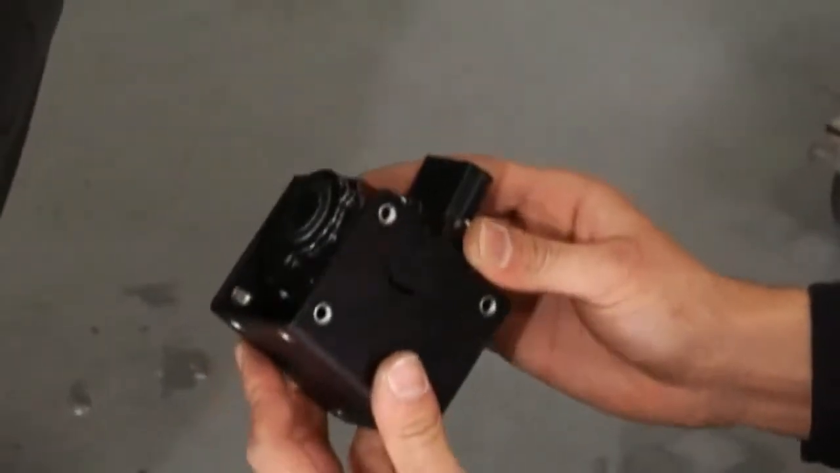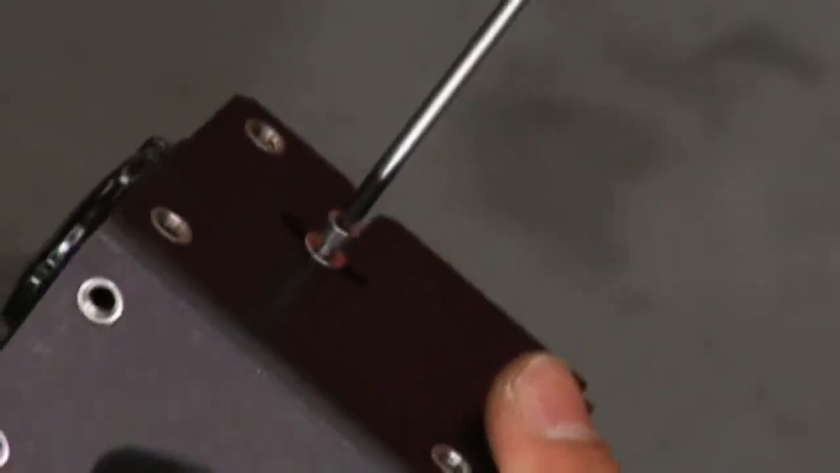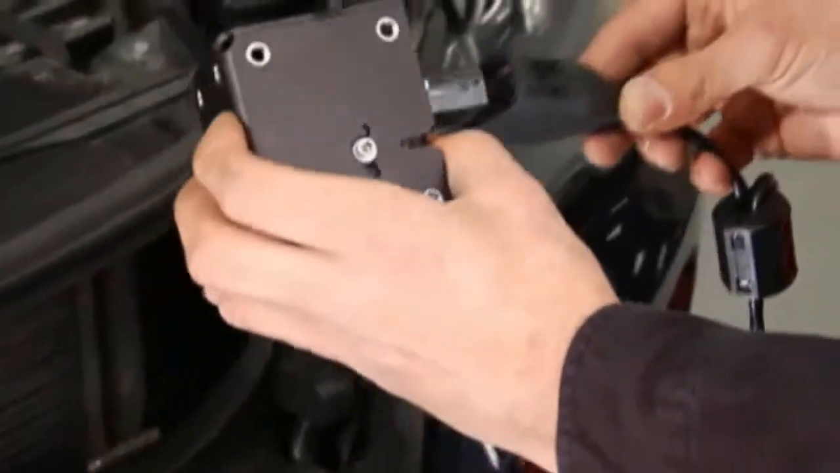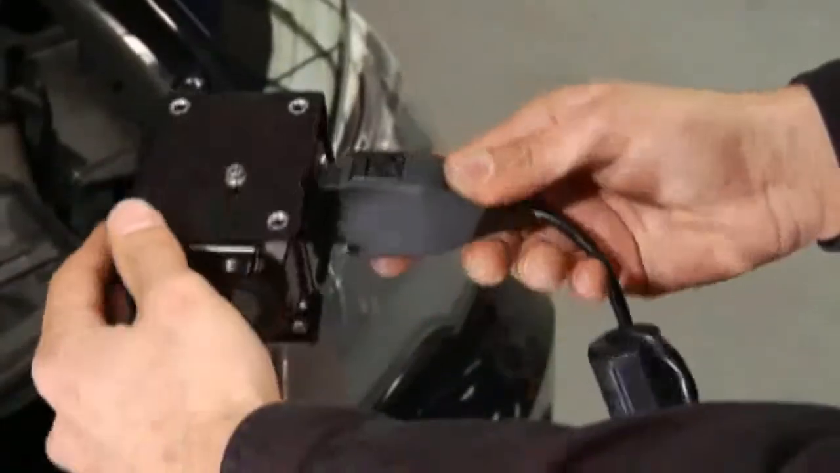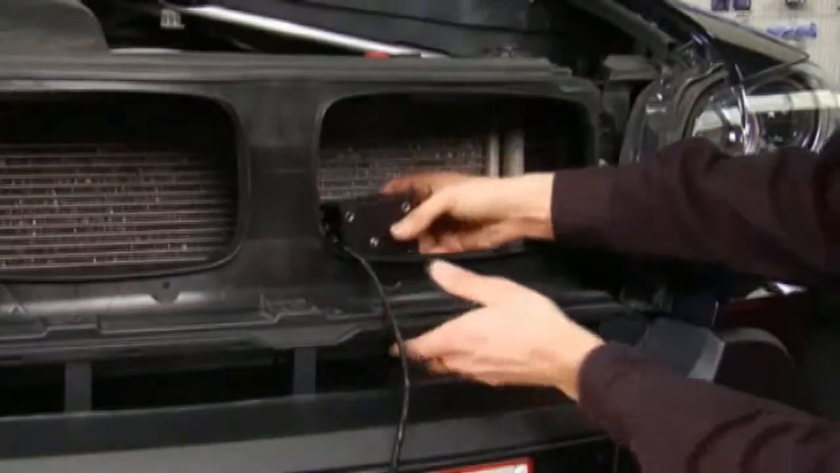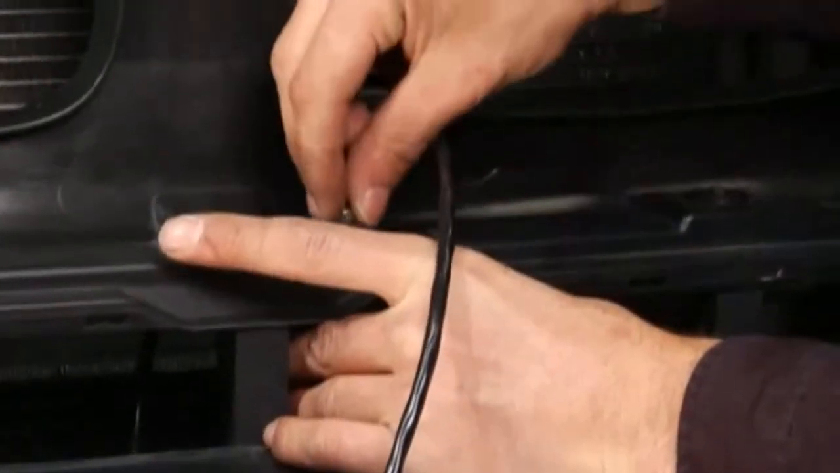Next, the Pathfinder is firmly installed in its mounting bracket. Connect the Pathfinder to the pigtail cable. On the other end, the pigtail cable has a power in and a video out connection. Install the bracket. No need to adjust the height yet. Fine-tuning will be done after the installation.